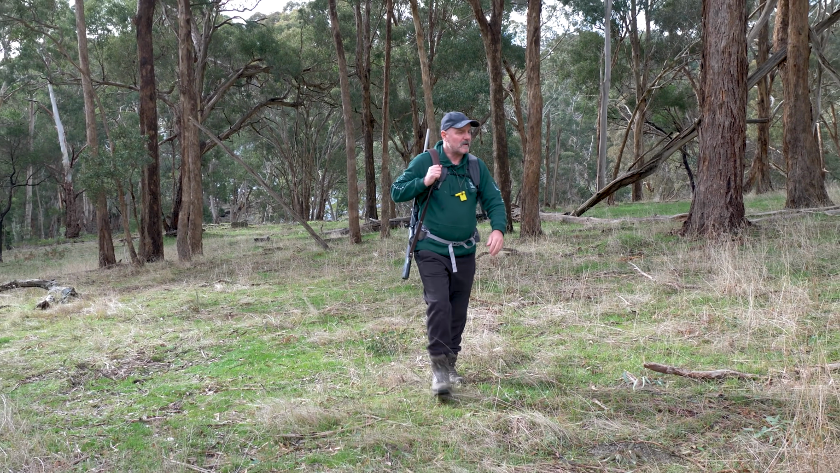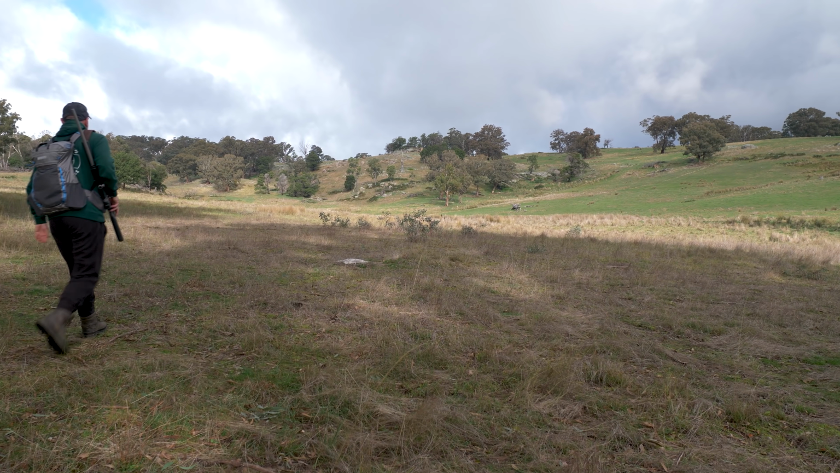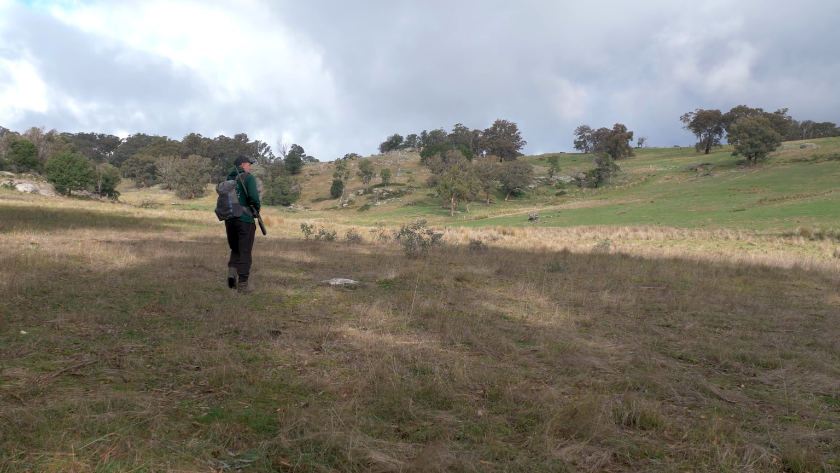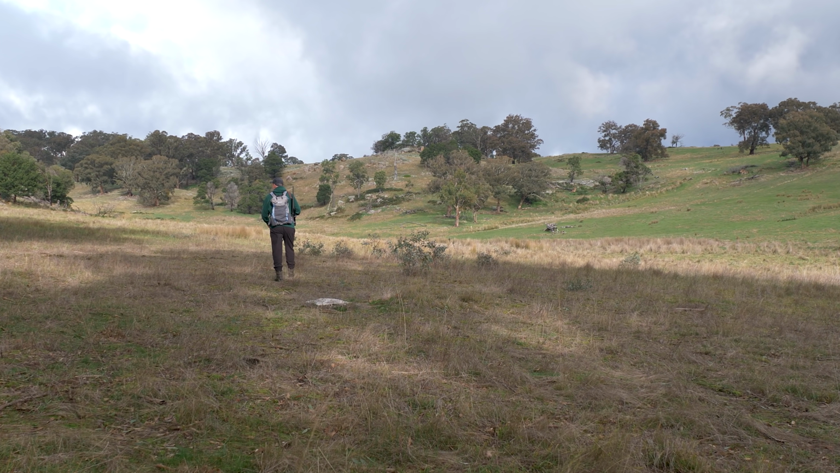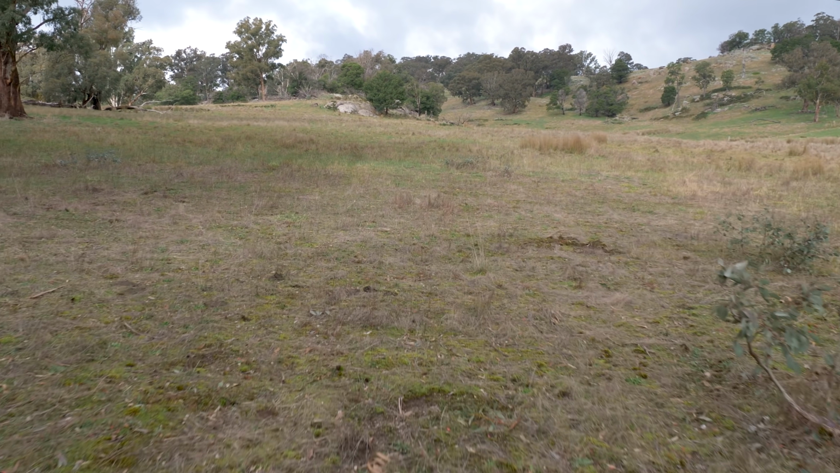Sun's out, foxes should be out. So let's go and see if we can find a couple. And even better if we see a couple of rabbits, because they're almost extinct up here. You wouldn't believe, up here over the years, there used to be thousands of rabbits. Well, maybe that's pushing the limits a bit, hundreds of rabbits.